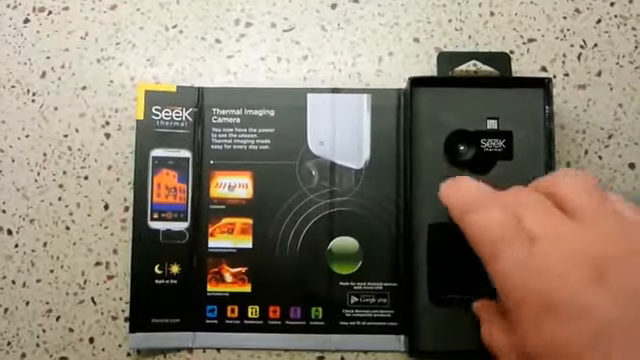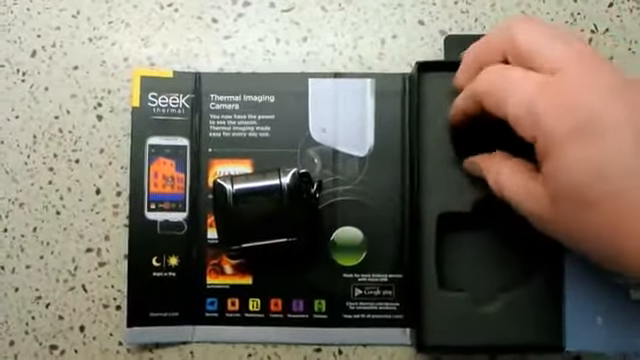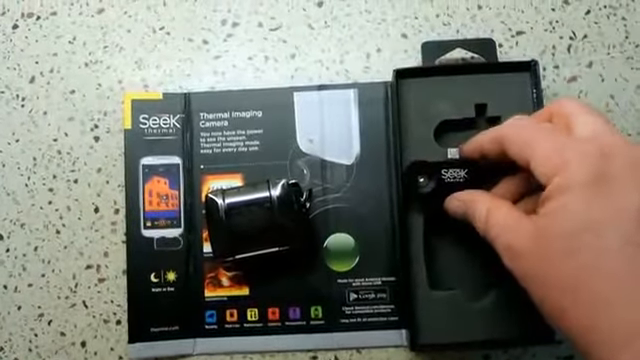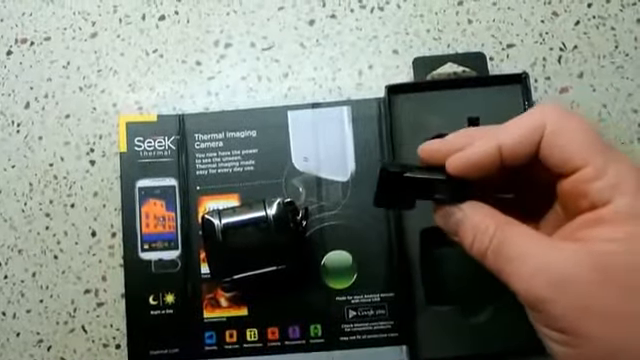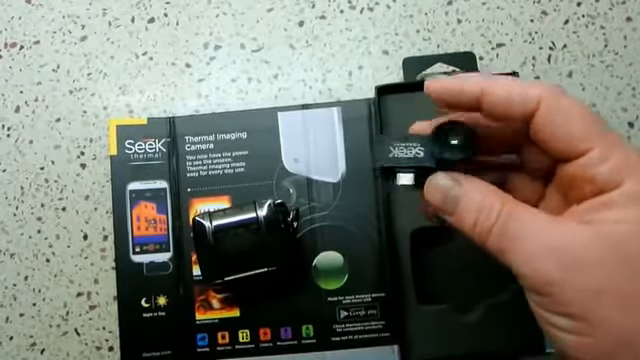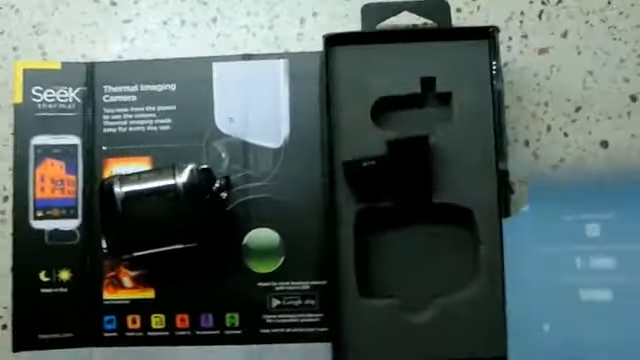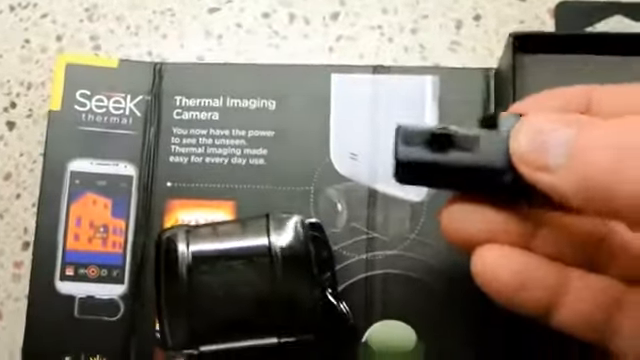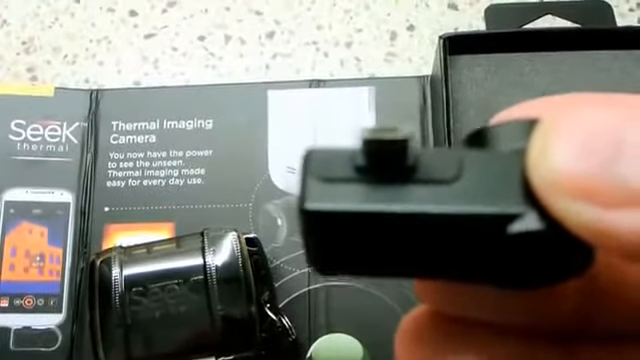You open the package, it comes with a nice heavy-duty carrying case and the Seek camera. This camera, like I said before, is micro USB. It's also pretty well built, with the casing being magnesium, so it should be pretty durable, aside from the connector, which may be a little bit frail. One thing to note about this camera is the connector on it.